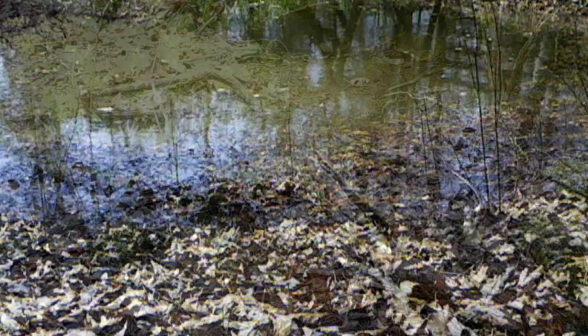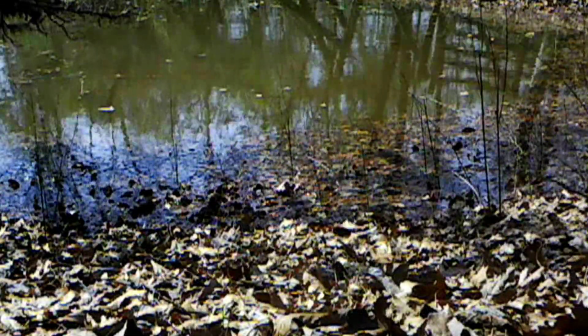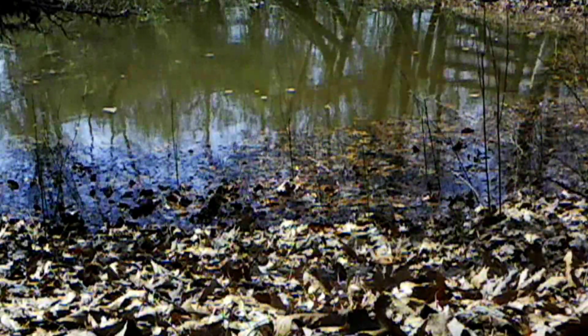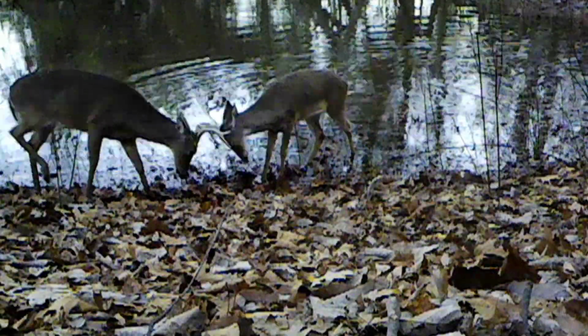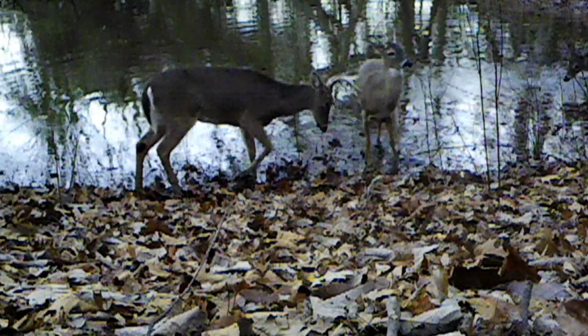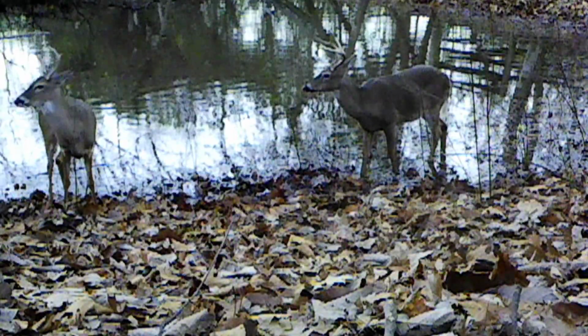Now back at the pond, it's coming up nicely, all this rain. And the animals love it. Here you got some bucks here. They run around in little groups right now. They still bucks. They like to play.